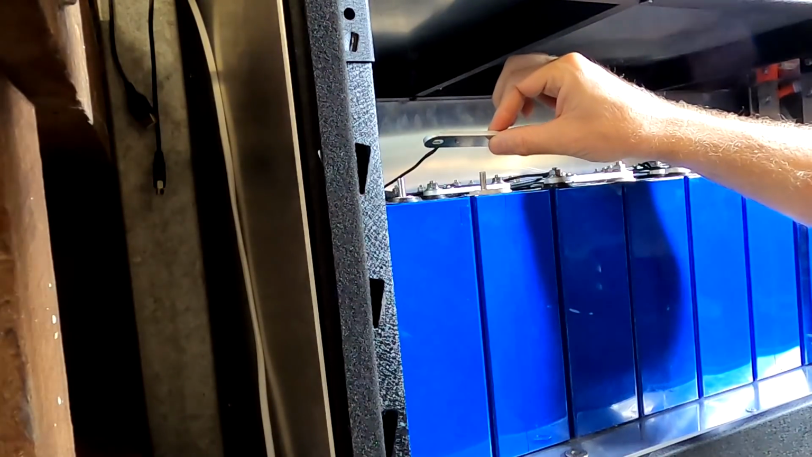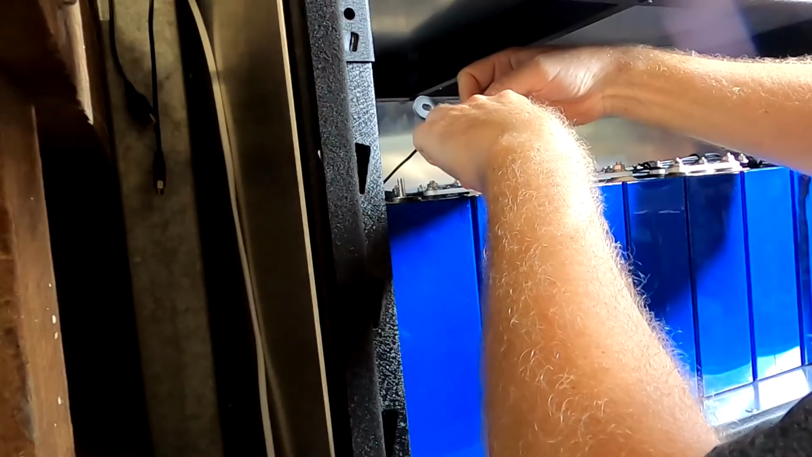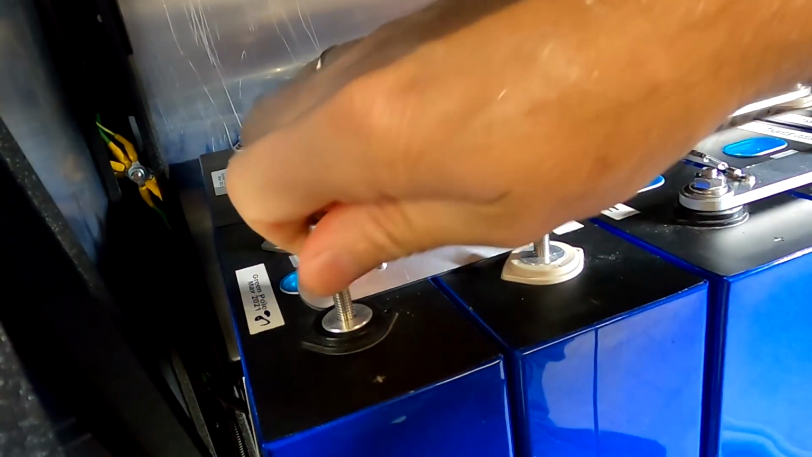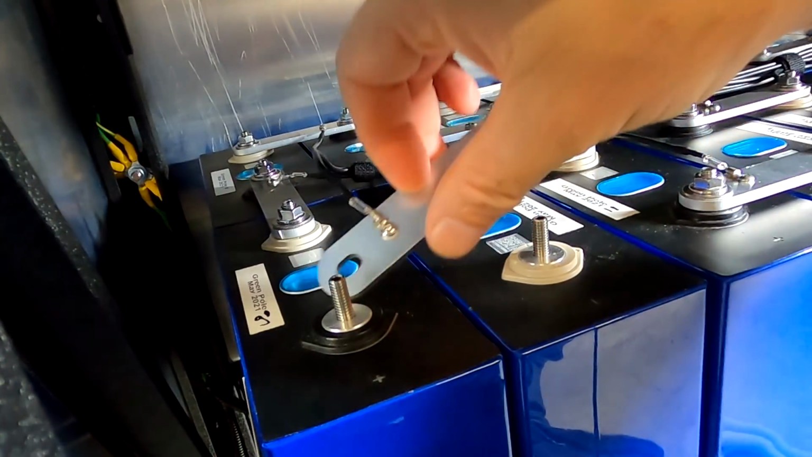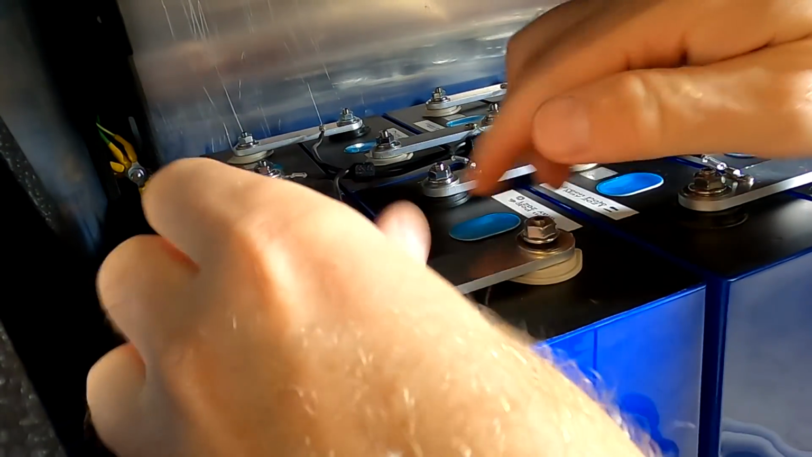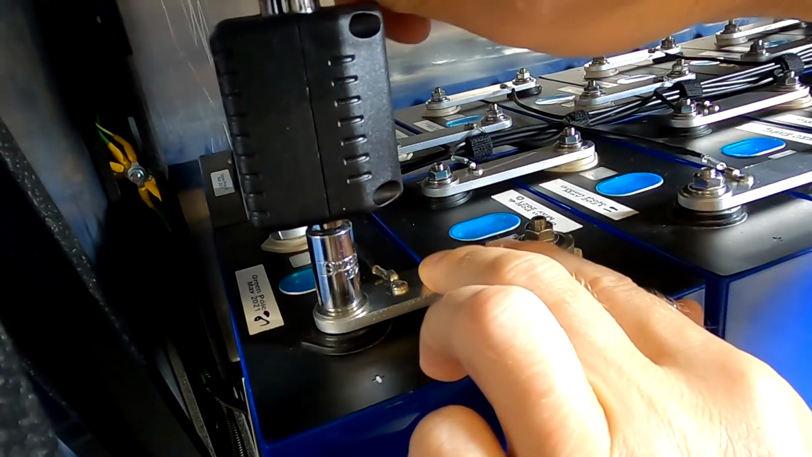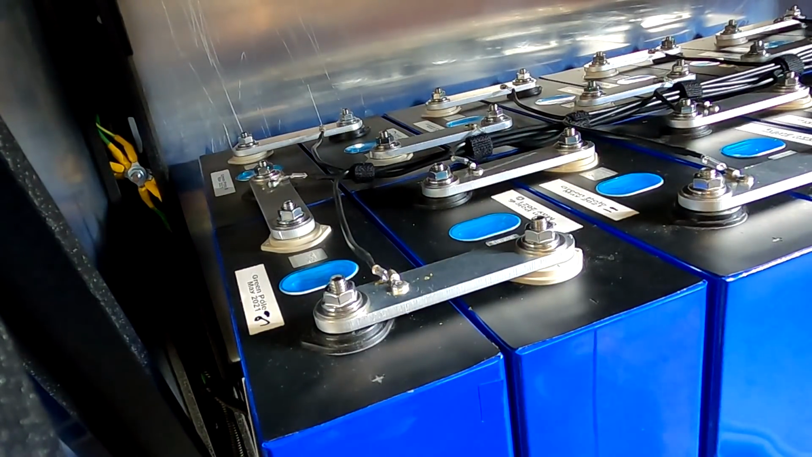Okay. Let's have a look. What's going on here? Yep, they're definitely all the way in. This cannot be the problem anyway. Okay, let's reconnect it. Washers. I cannot see any issue at all. 4 Newton meter. 4 Newton meter. That is so weird.